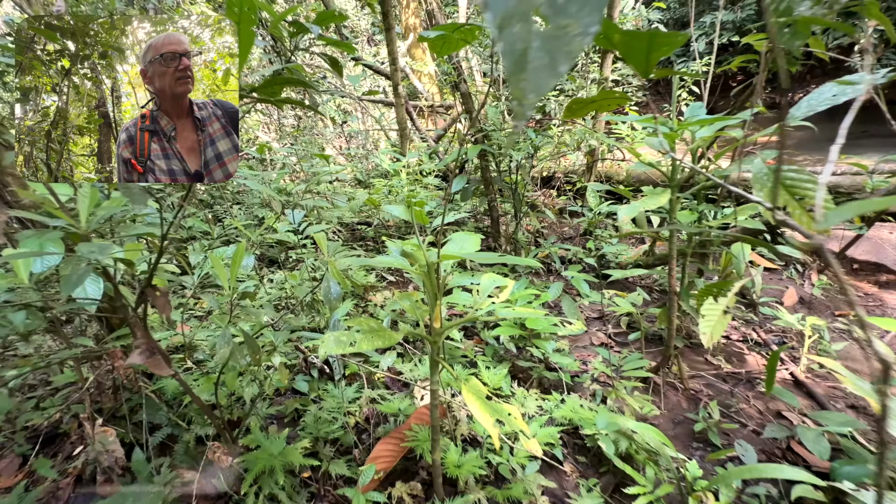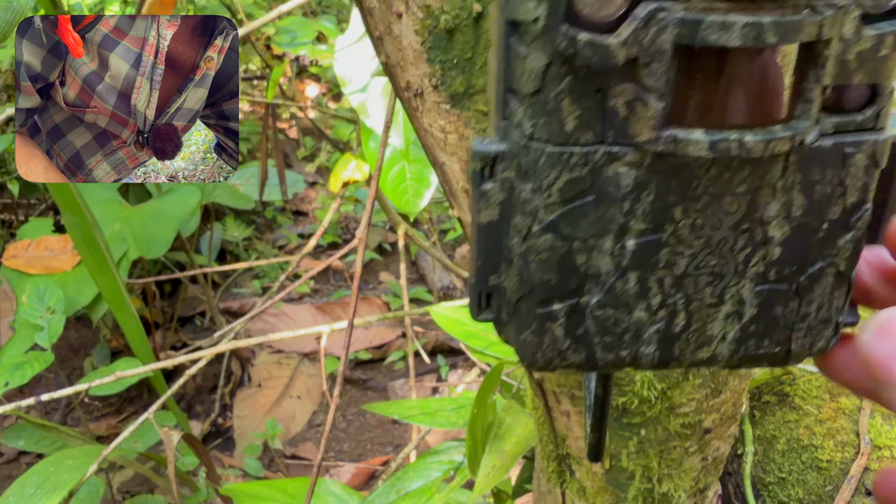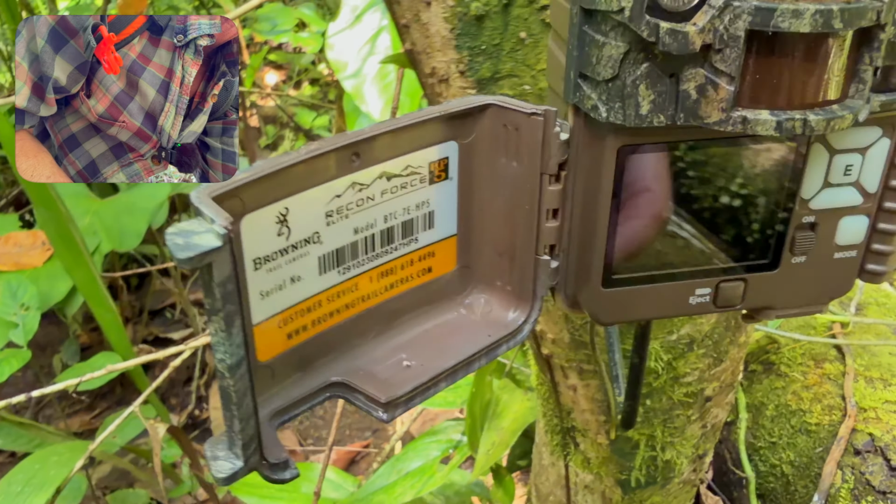And what has happened here? Look at that lens. Oh my gosh. Covered and covered. Spider web. Dang. That is just one of the drawbacks here. Let's see if we've got any kind of energy in here.